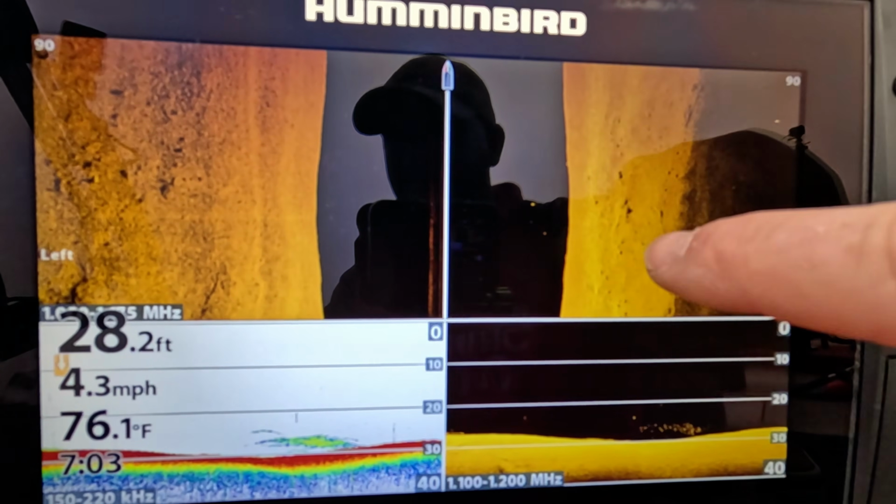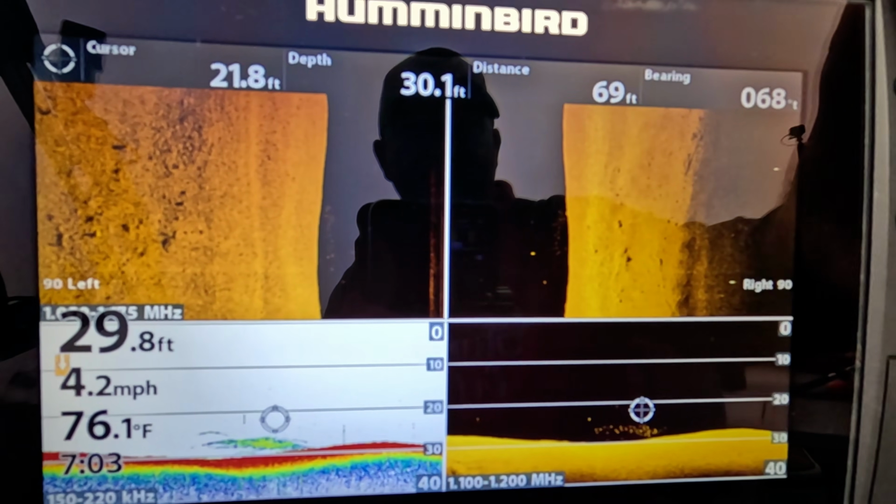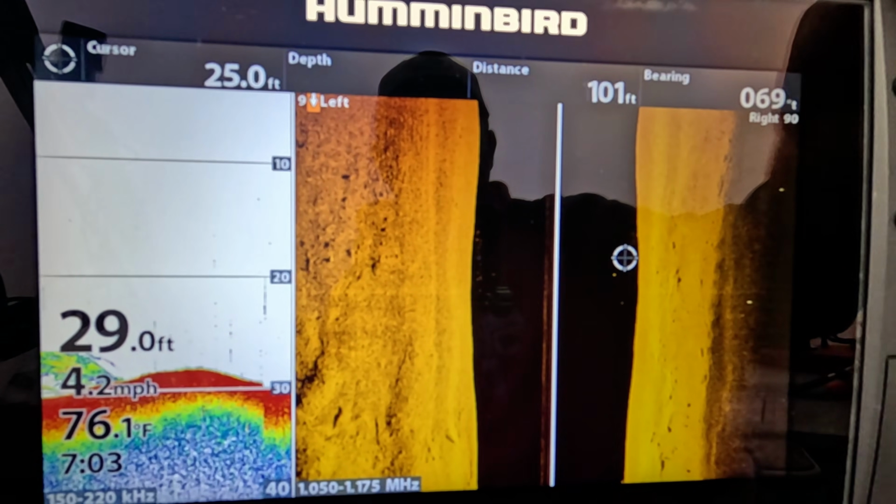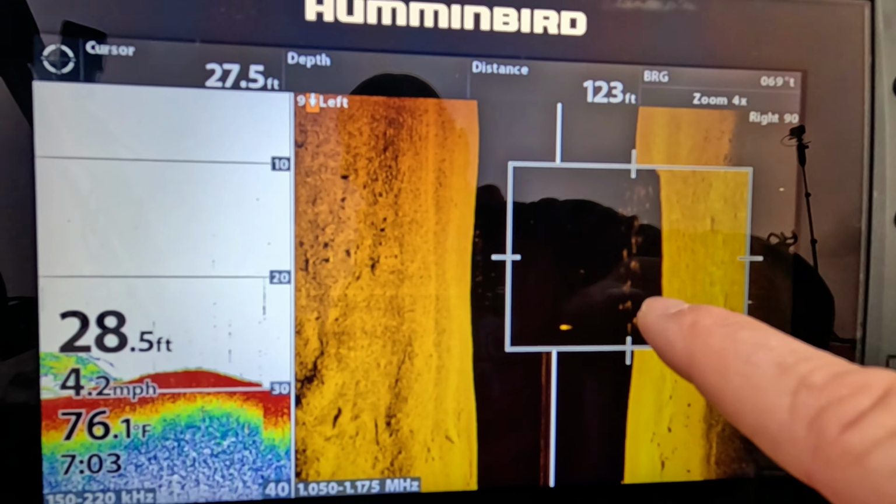this is bigger bait, this is not smaller bait. So these are probably, my guess would be bigger gizzard shad, or some sort of bigger bait fish.